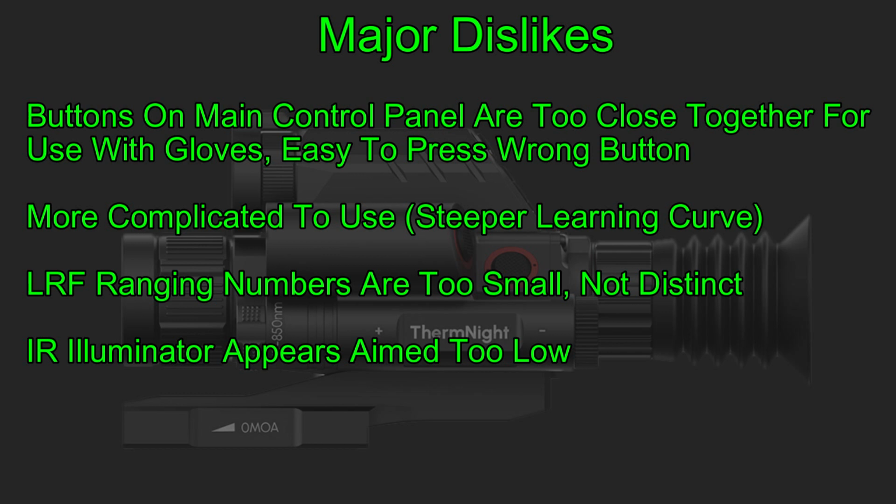The laser rangefinder numbers are far too small. They're too hard to see. I don't like that. And the IR illuminator appears to be aimed too low. It may not actually be aimed too low, but you get a lot of light reflected back to you if you're at ground level.